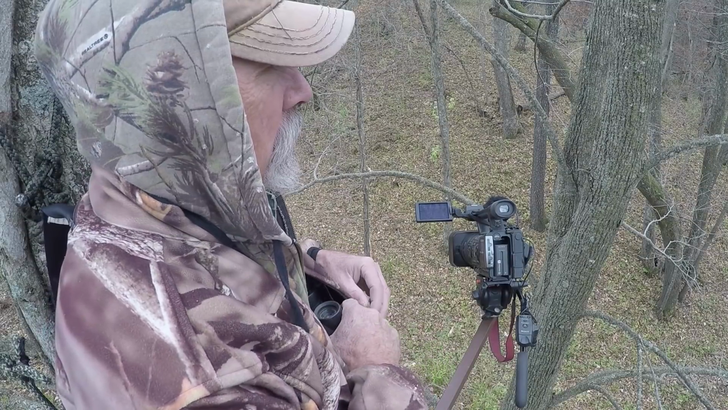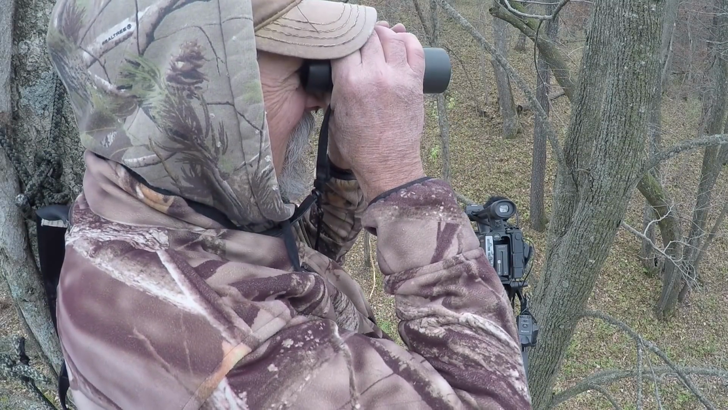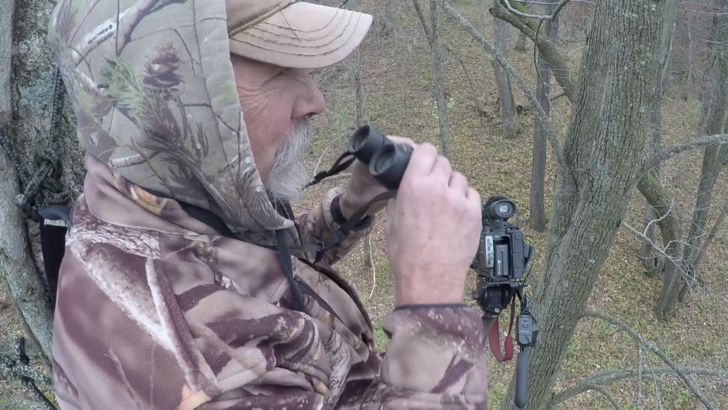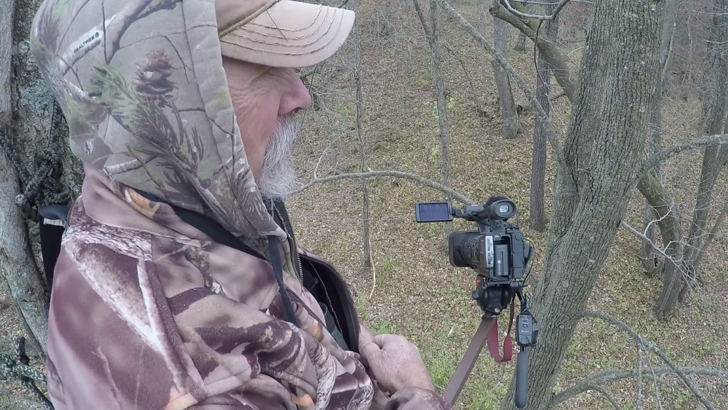So we'll sit here and think about them private land bucks and wait for a big public buck to come by. But we'll probably be here in the morning too if we don't see anything, and we'll check the trail cameras then.